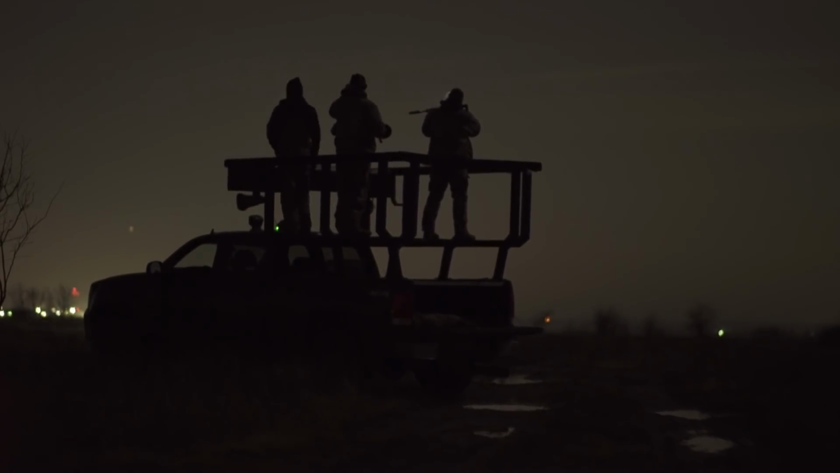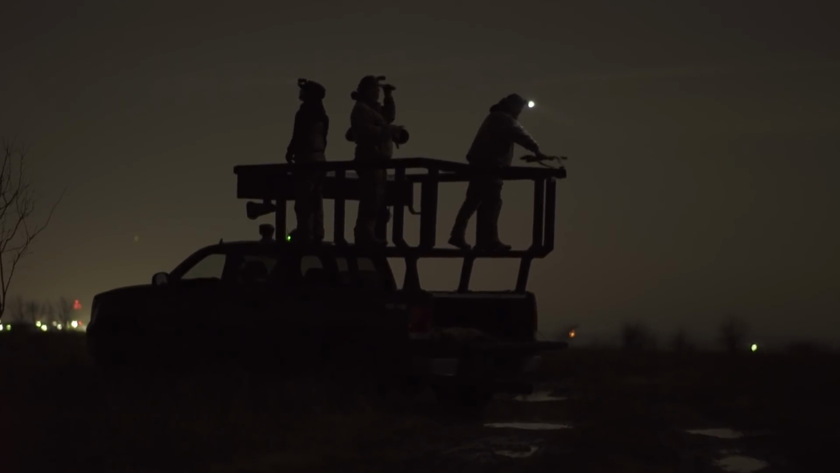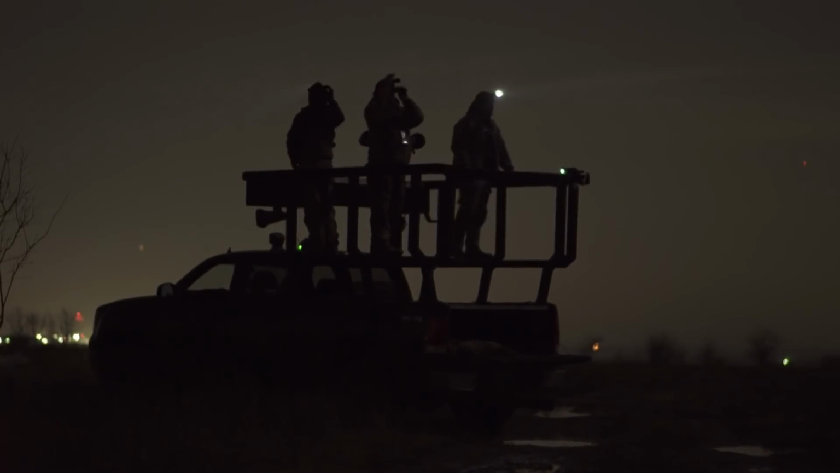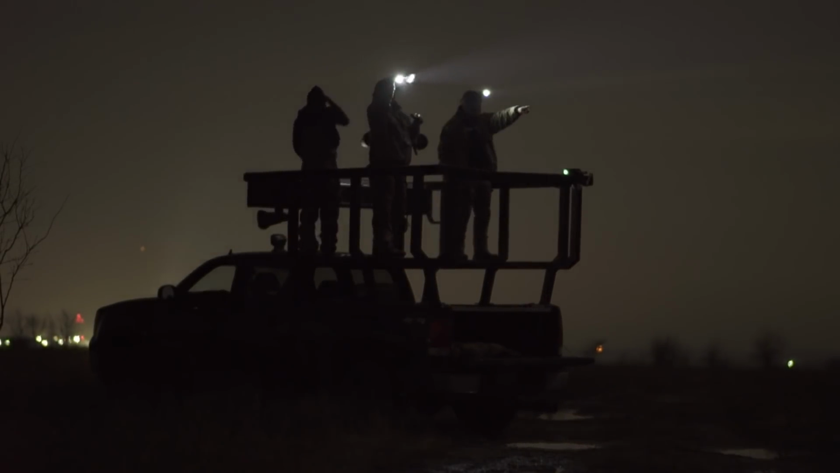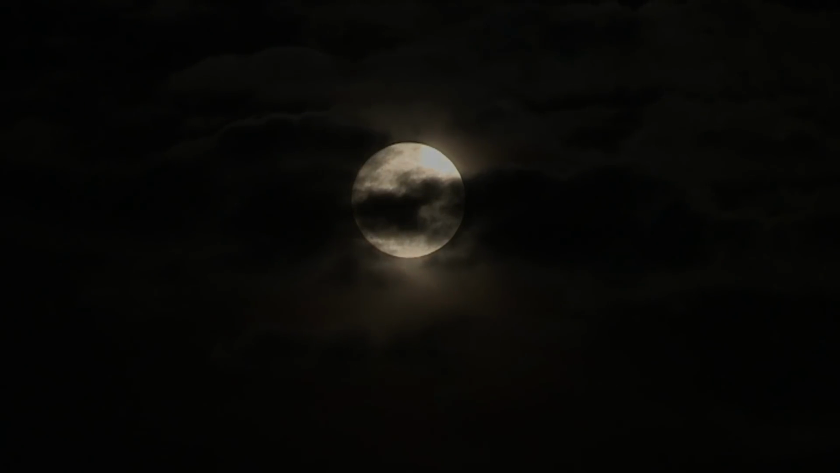But it's not uncommon when guys from other parts of the country see what we do with lights from a truck to automatically assume his or her coyotes from his or her state won't do the same thing using the same process. Well, I'm going to respectfully have to disagree. No matter where you live, a coyote's a coyote.